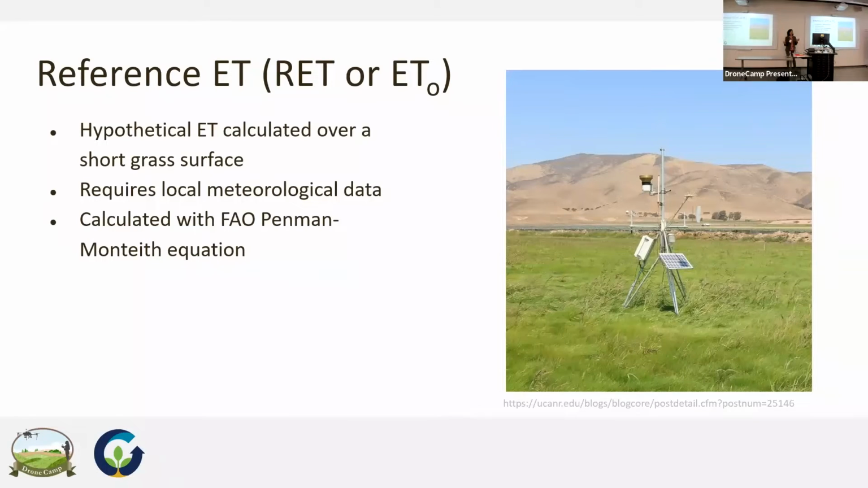What I love about this, and if you're from another state, like I came here from the Midwest, and I would have killed for something like CIMIS, is that there's such a standard in terms of how these met stations are all maintained. They all have the same sensors, and they're all developed so they can measure reference evapotranspiration.